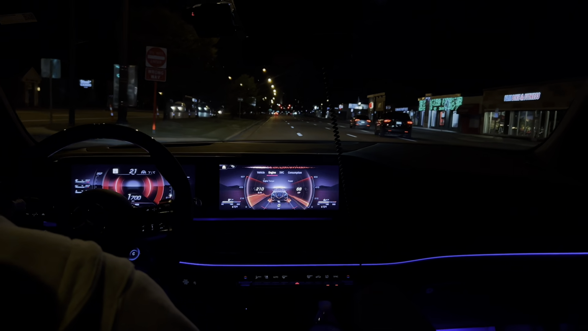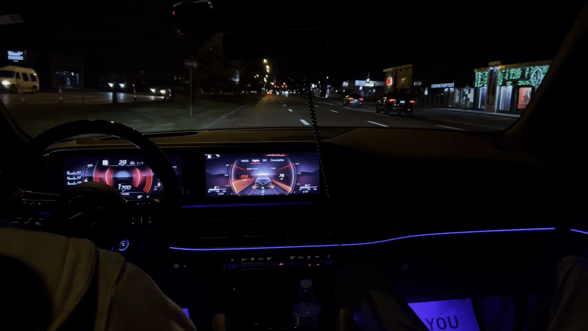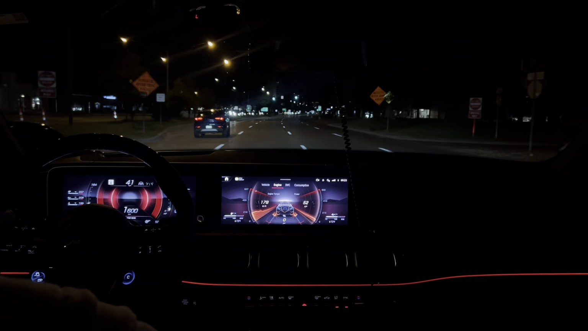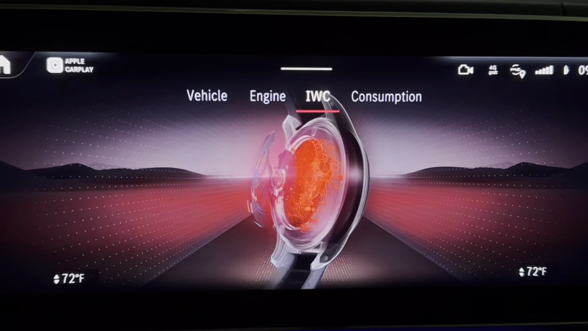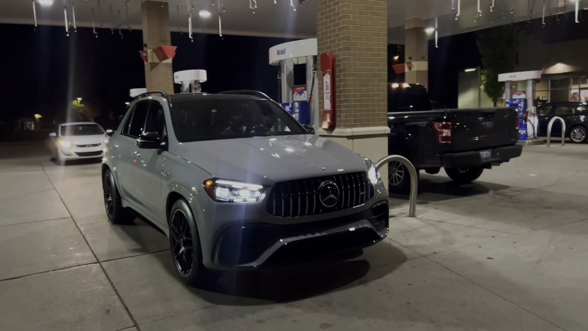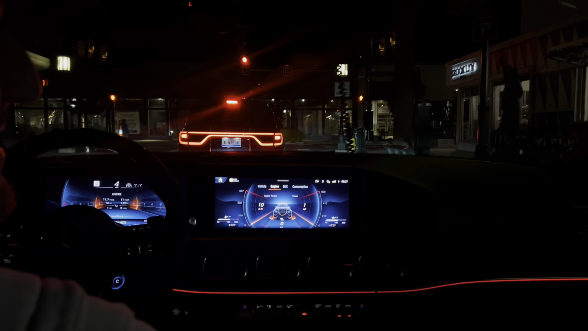Change the lights to red. Okay, I'm changing the color. Like she broke her neck.